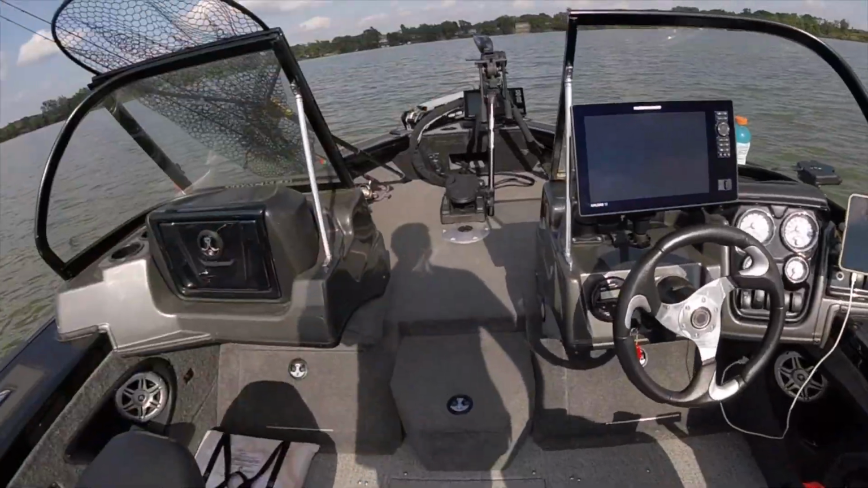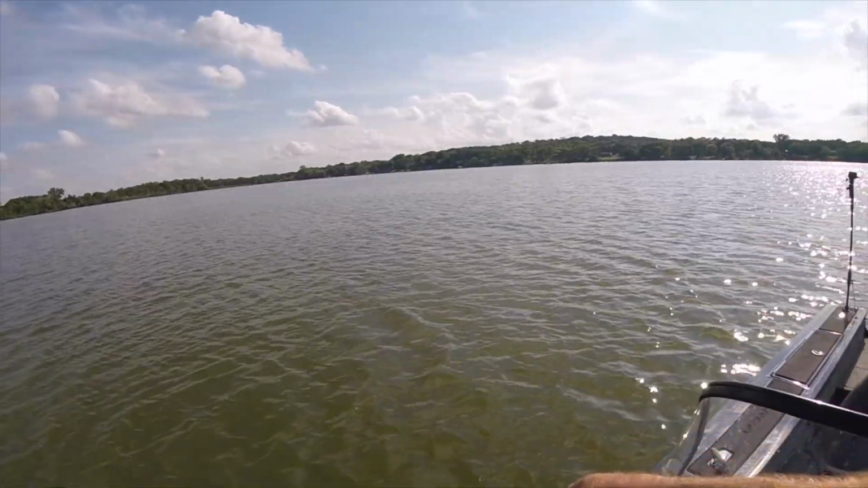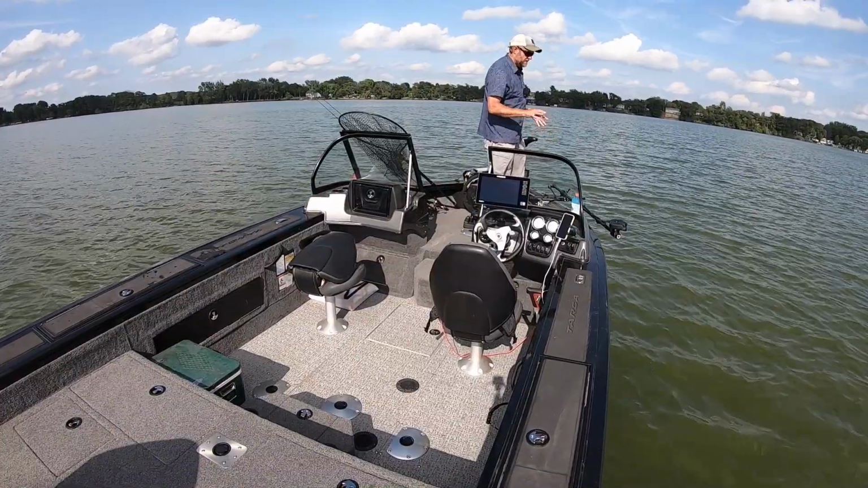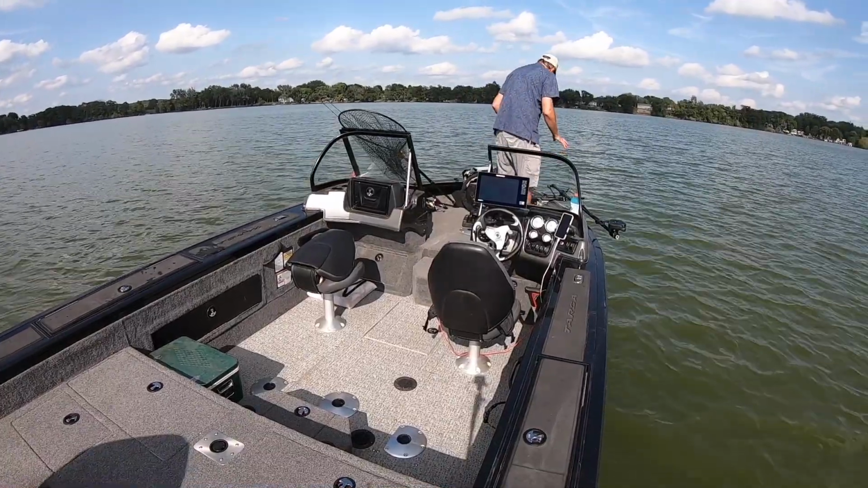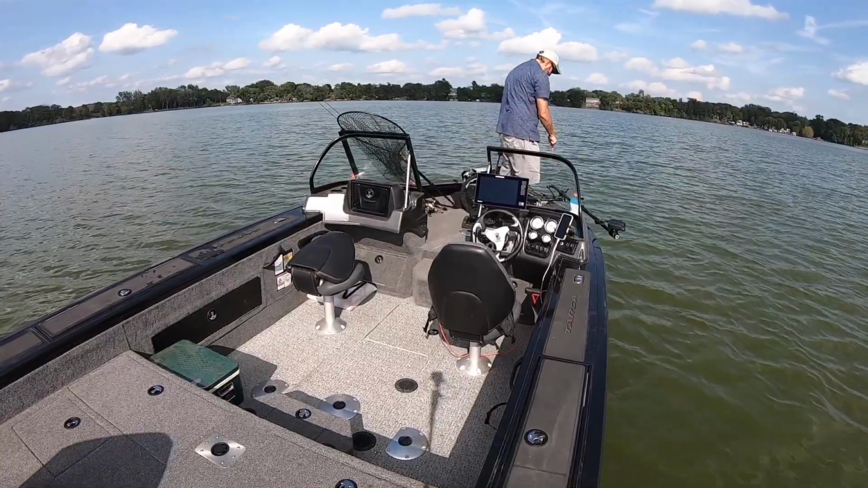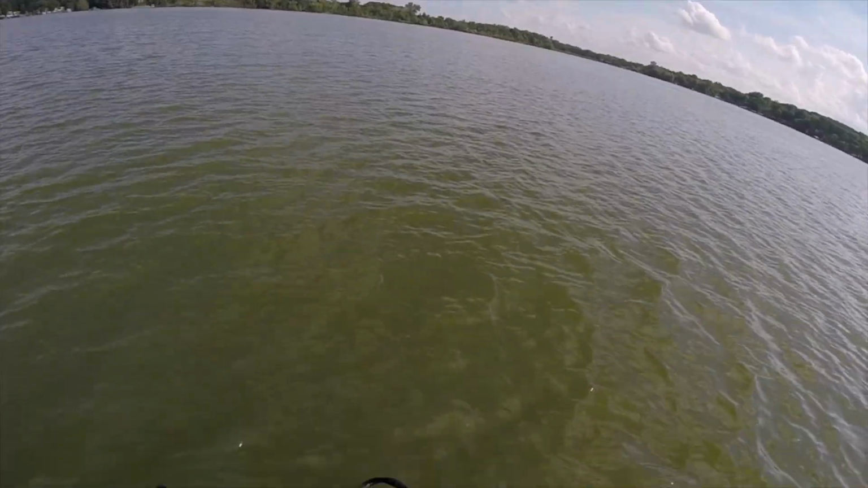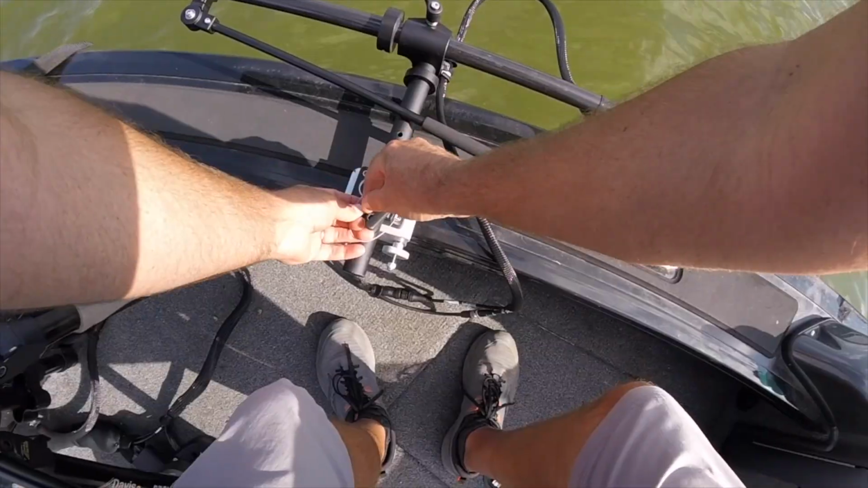Here we go. I've got this MEGA Live 2, there's a transducer right there, and that is on a Bruce City forward-facing sonar pole mount. And this is really slick. There's a pin there that just holds it in and makes it secure, and I'm going to unscrew this.